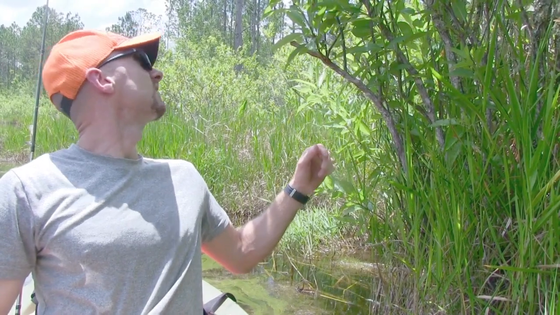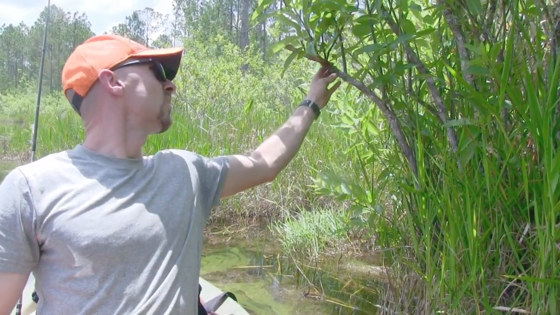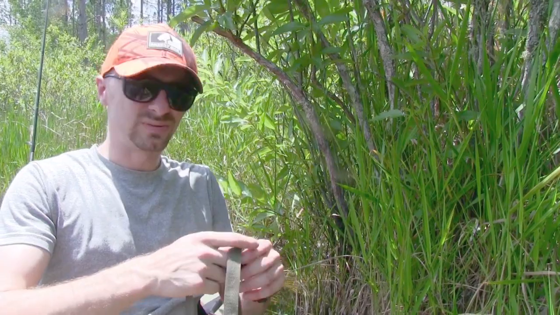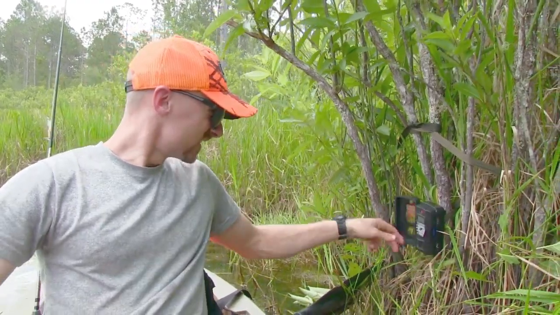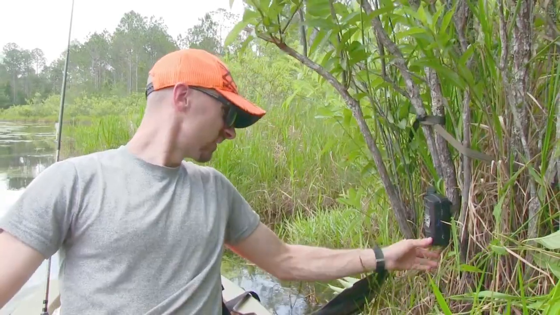Now hopefully we ain't going to have any daggone wasps about to get stirred up here, because that is a concern. If we do, we're going to get it on video of me getting popped. We about got her ready to roll. We're just going to get the sensor on so we can make sure she's reading good.